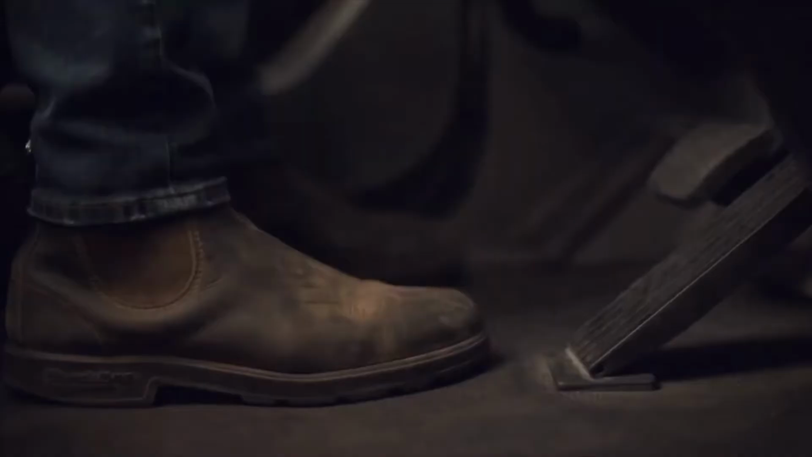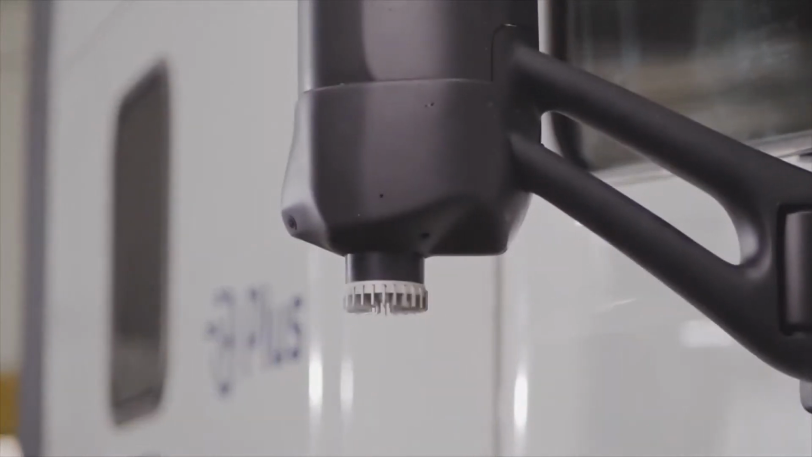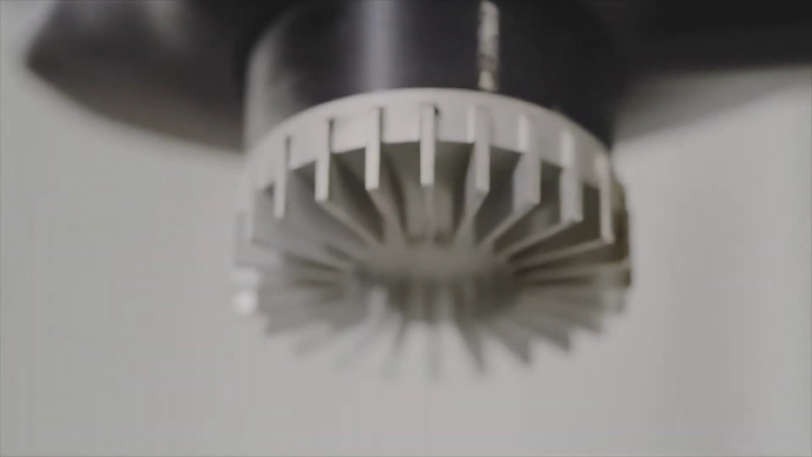We are on the cusp of an autonomous revolution. I have 2 children that are 8 years old, and I believe by the time they're ready to drive, they won't need to drive at all. There are 3 key developments that are coming together right now that make it practical to deploy autonomous driving.